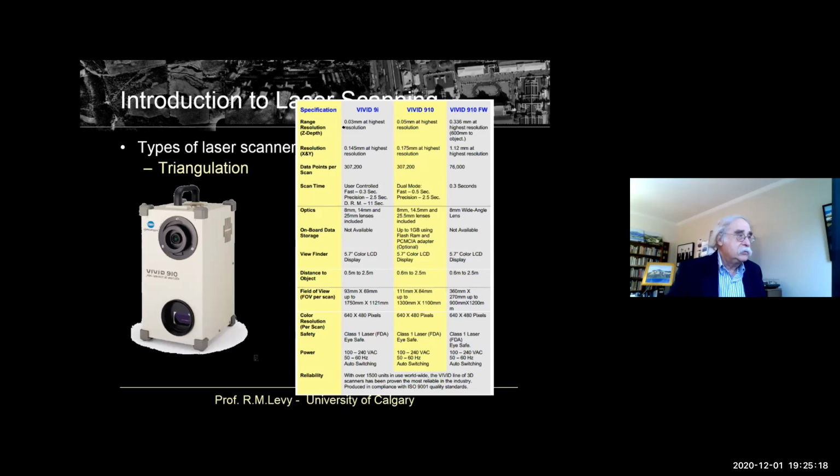This scanner has a range of about 12 feet.